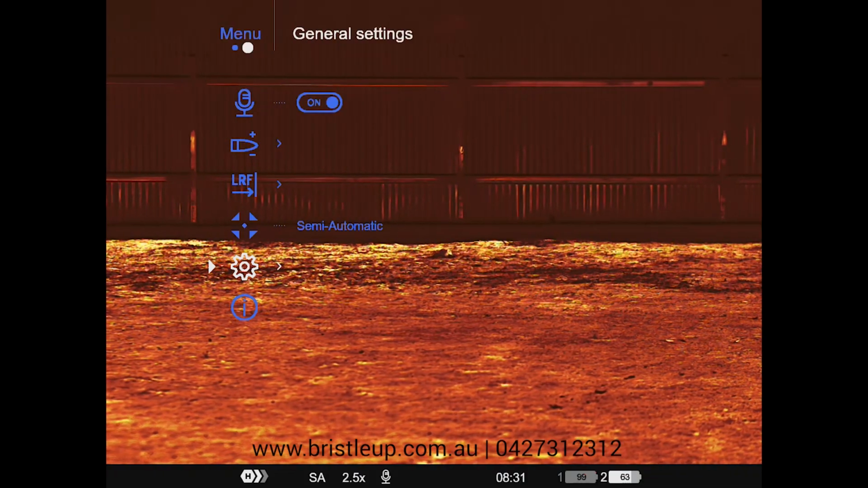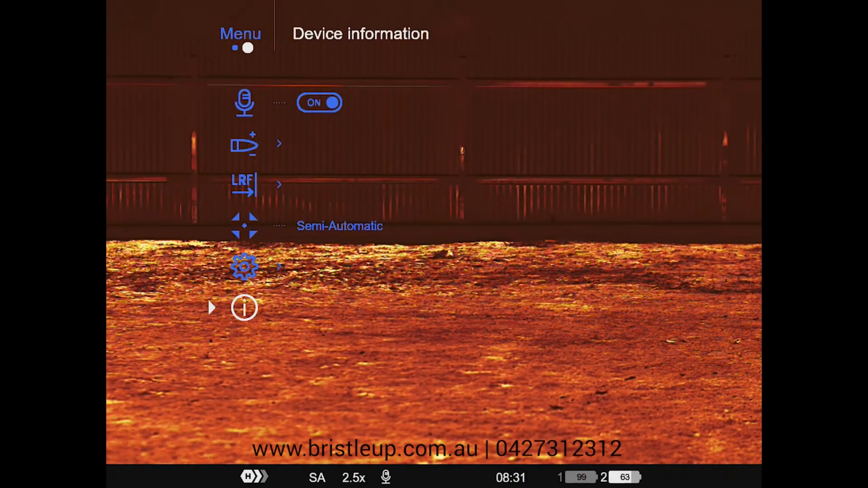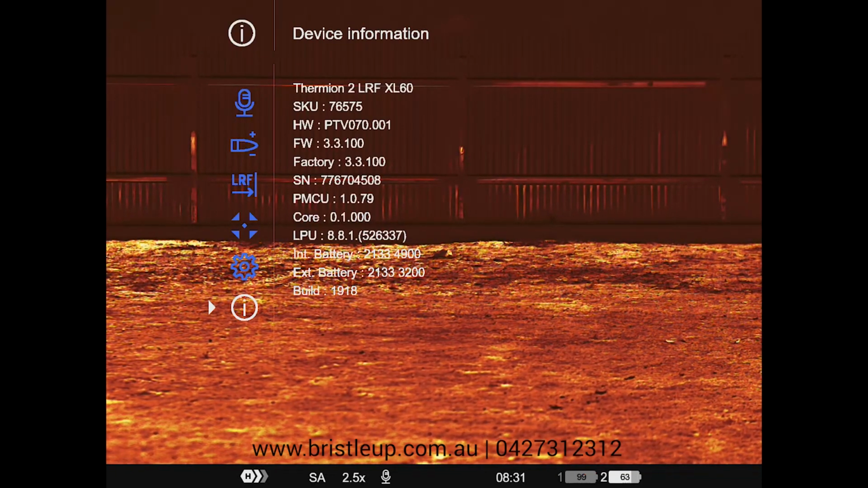Then we're going to press and hold the menu button to return back to the main menu. And then we go down to the bottom, and the last option is device information. Now in here, you'll just find all the info about your product, your serial number, and so on.